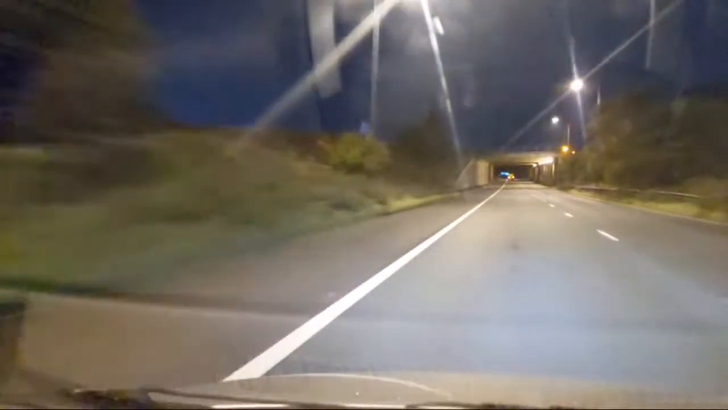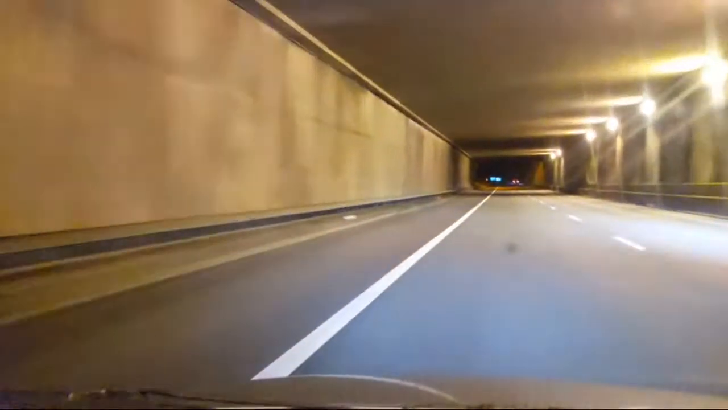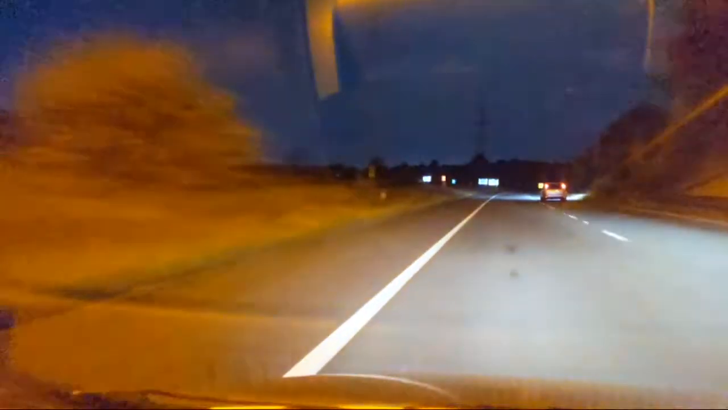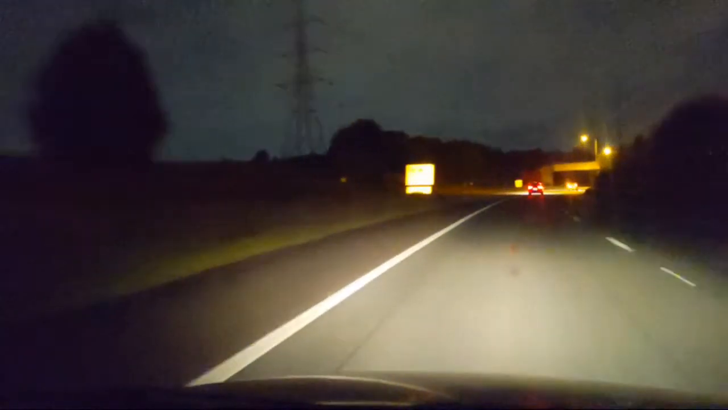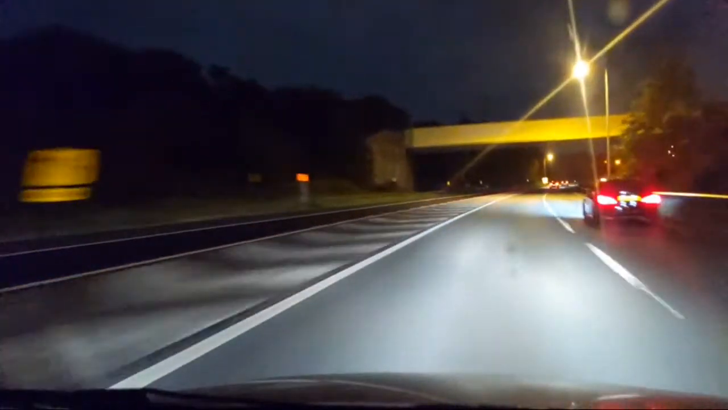There's obviously a car coming behind me, rattling along. And another one. Well, now he realises he has to get out of that lane. And another one. An absolute arse.